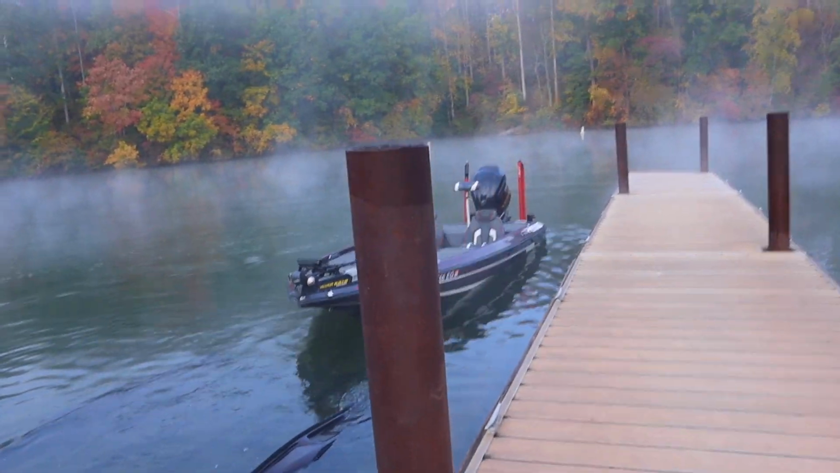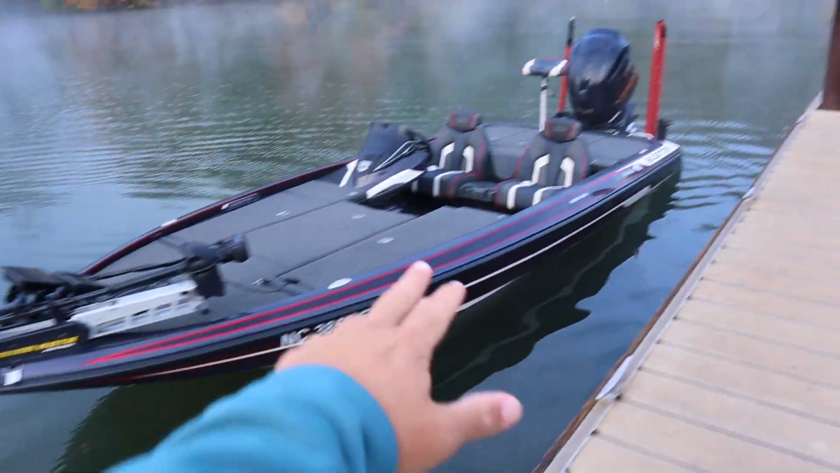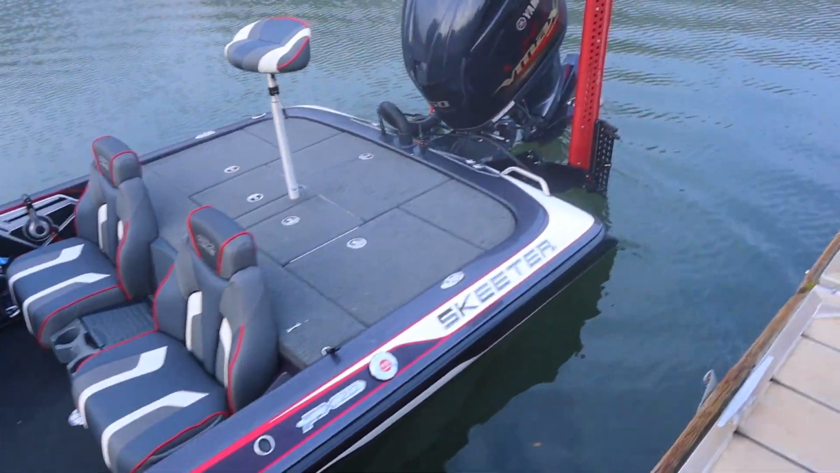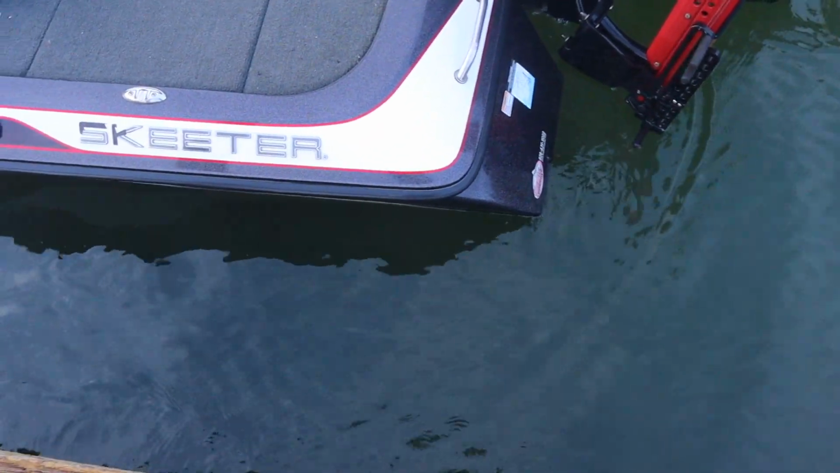Key tip, if you are launching a boat by yourself, if you angle your trailer, the boat will slide right off towards the dock. All you have to do is just stand here and wait to get on.